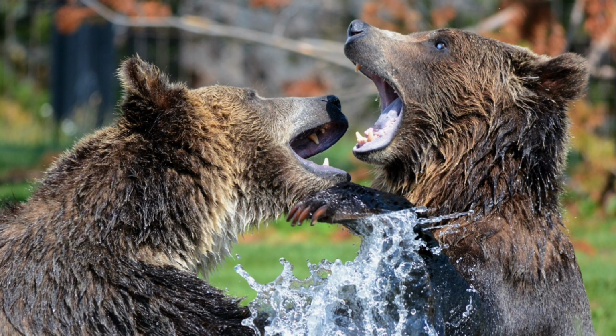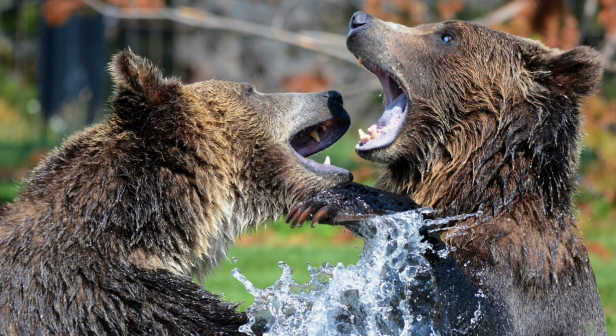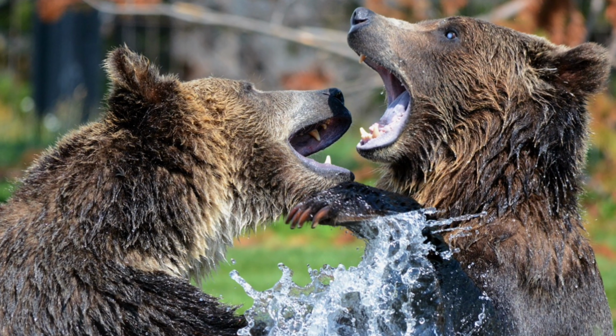But eventually, after a very, very lengthy fight, the bears finally came to a stop and they walked away from each other. This footage really gives us an up-close look at the dangers of the wild. As I say often, nature is ruthless, and things like this happen all the time in the wild. We just don't get to see it much. But thanks to these photographers here, we saw this one.